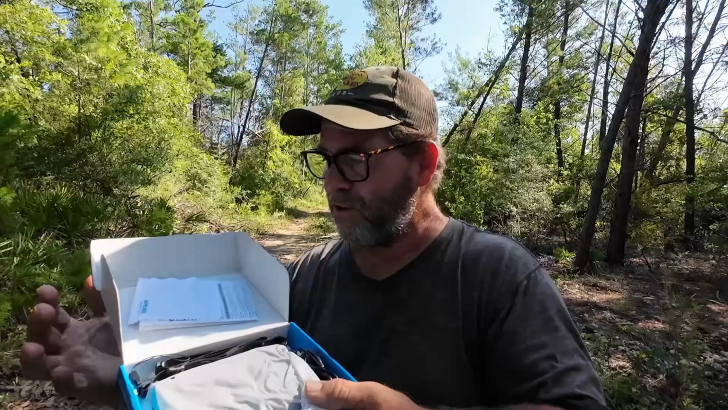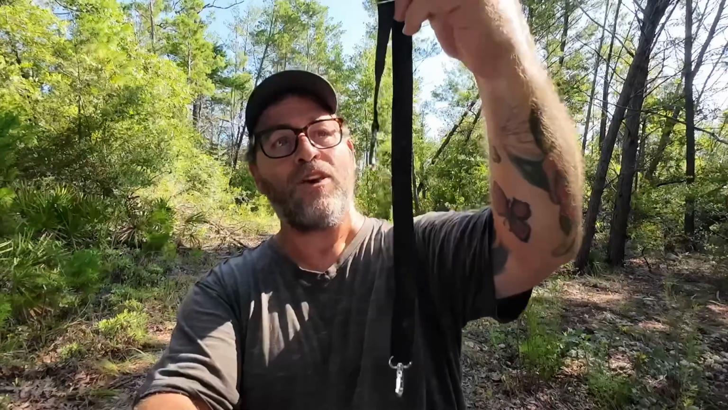The Apexel, you don't get a case with it. You do get the unit, your instructions, your power cord, and your lanyard. And yes, there is a lanyard that comes with the Wosports. It is a heavier built lanyard. This is the Wosports unit. Let me pull this Apexel out where you can see the physical difference between the two. The weight difference is significant.